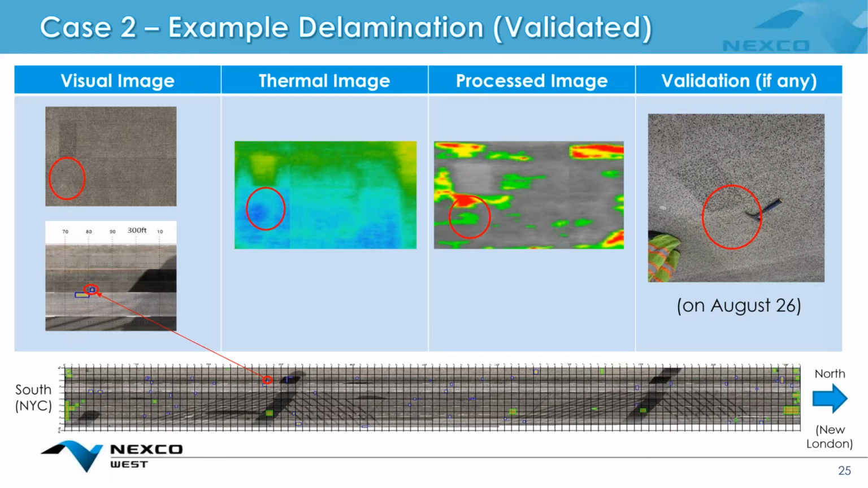So in this very large deck top of about 7 traffic lanes, we were able to point out areas of lamination to this degree of accuracy, so that the lamination detected right next to this patch was found in the field, was verified, and it was there, and it was to size.